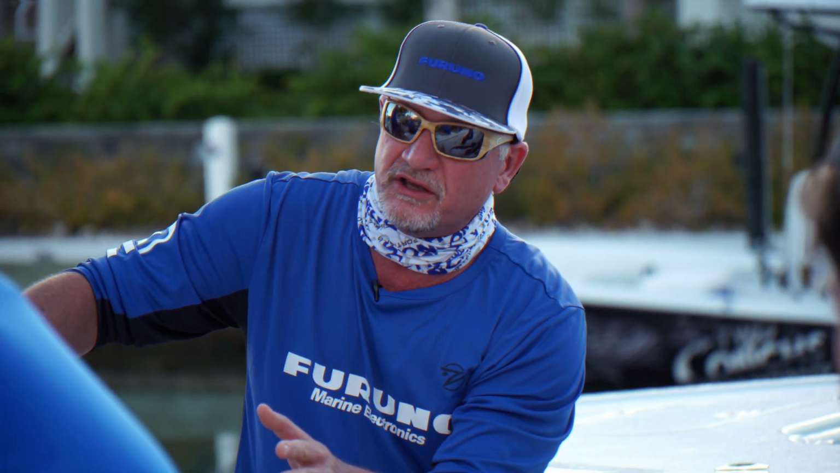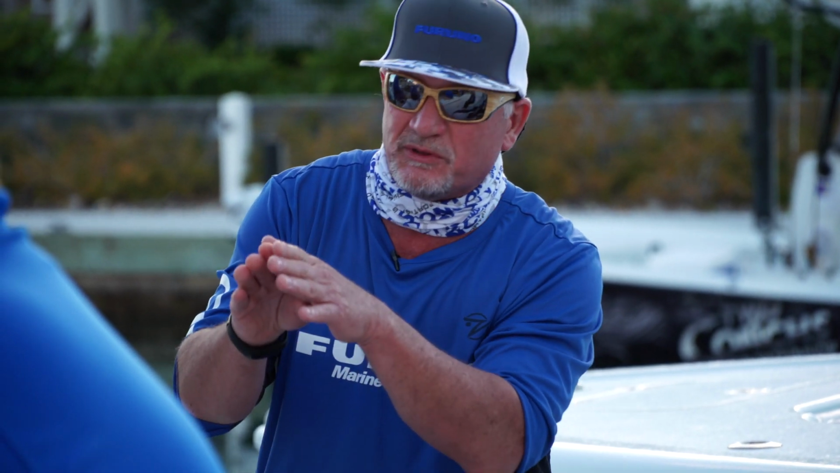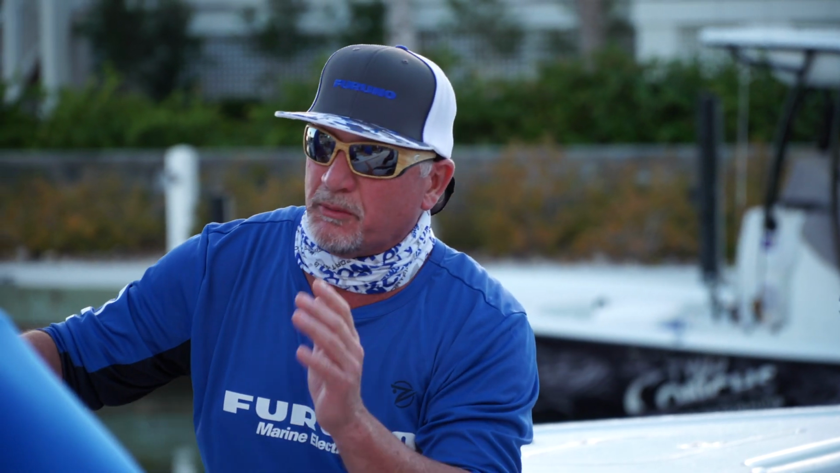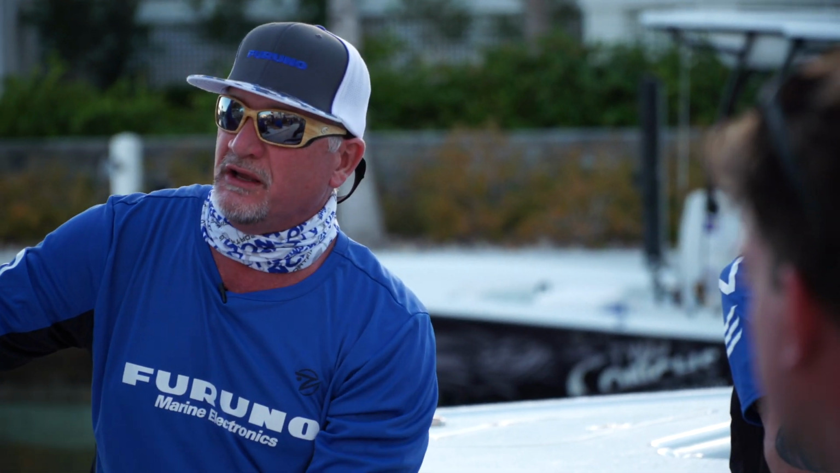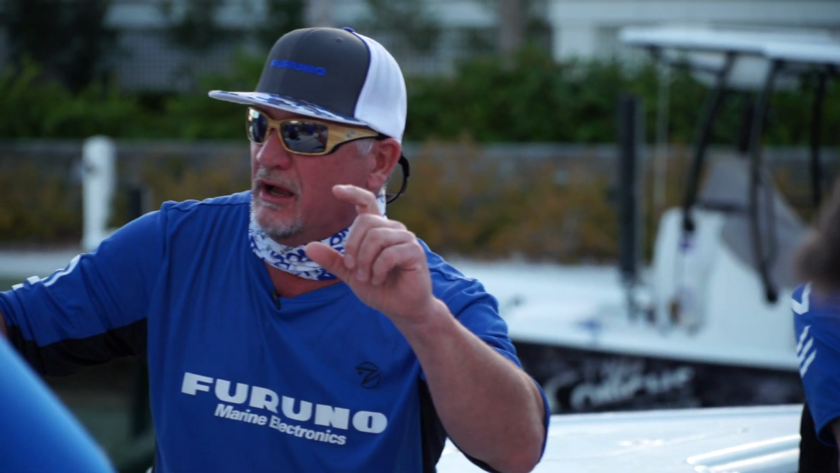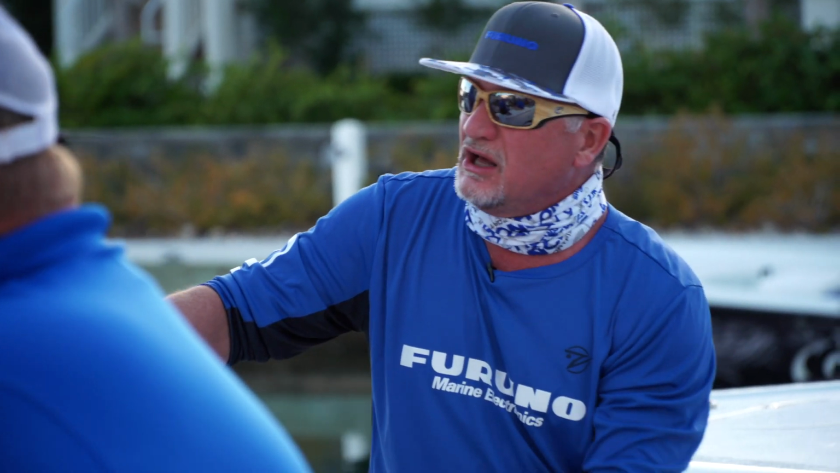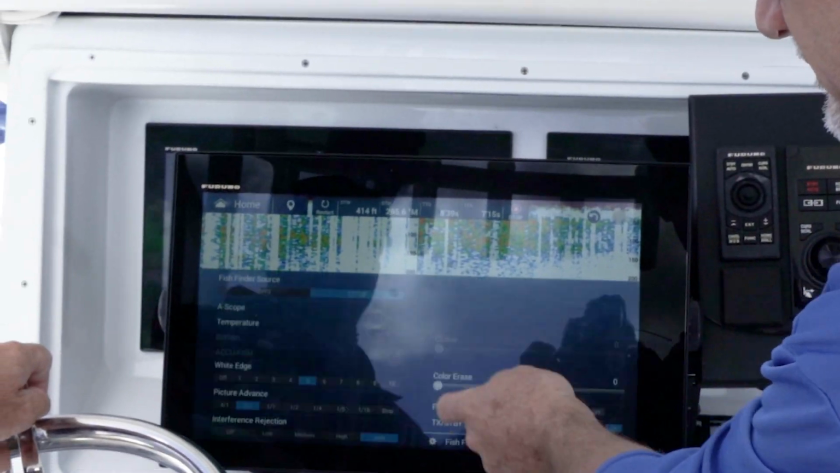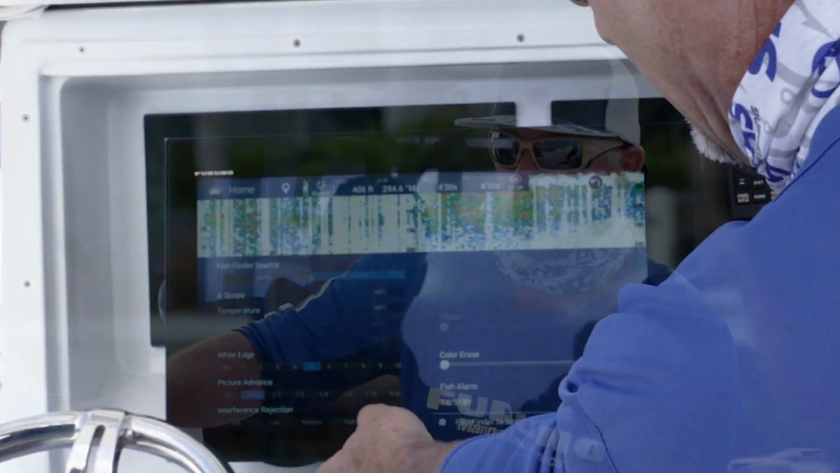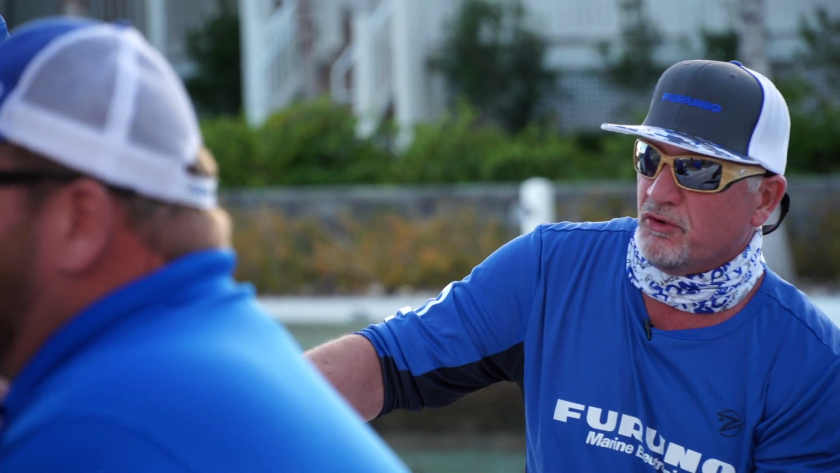With that 275 transducer, we're at 200 kilohertz, but the beam width is 40 degrees, so we're spreading that energy out a lot, and still we were punching down over 1,000 feet on high frequency, and low frequency was a big fat red line with really good fish targets as well. A little bit of noise I did have, but I popped on the low interference rejection and knocked it out, and it worked really well. So no issues overall. Really, I would say excellent performance.